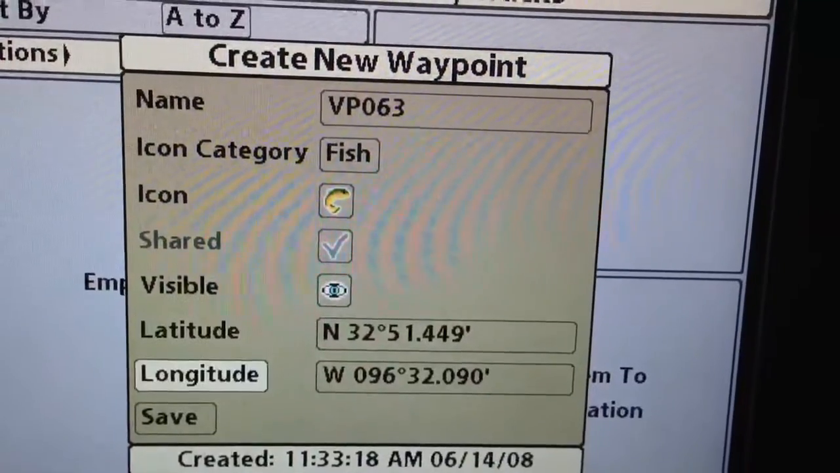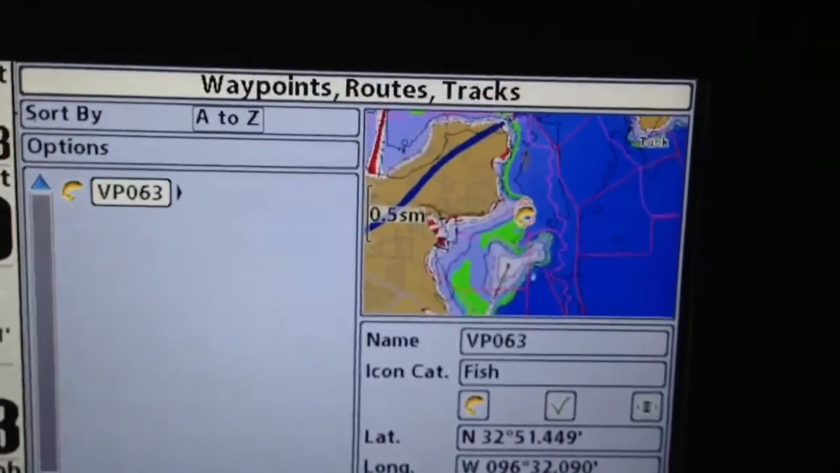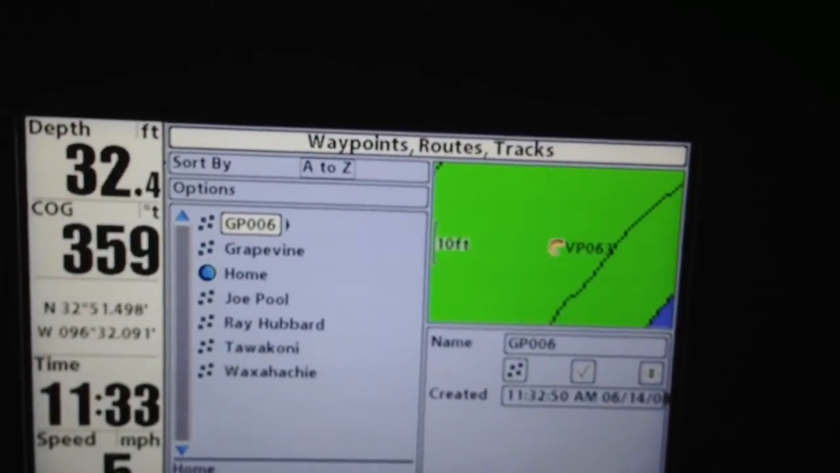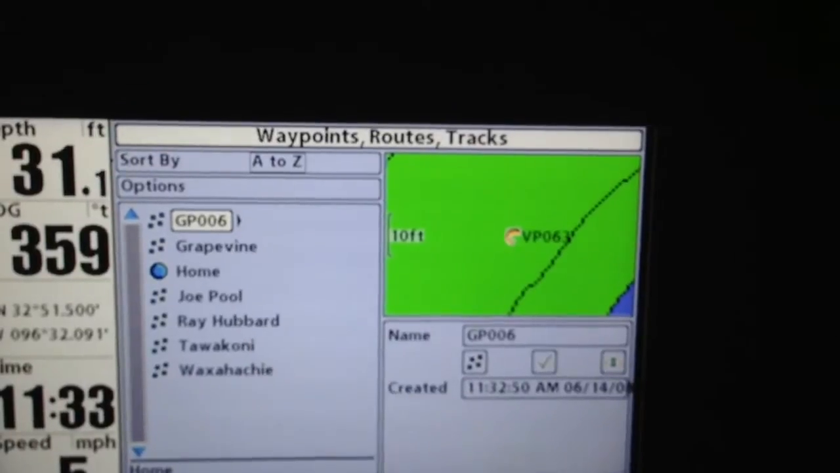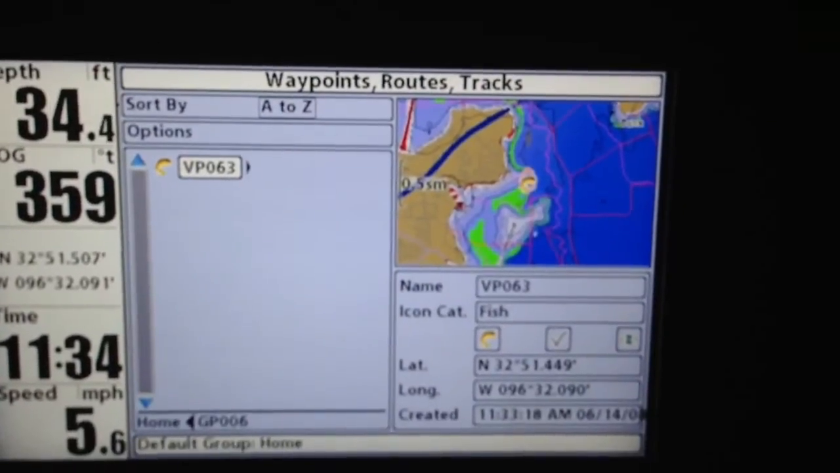Put in its longitude, its latitude, and then I hit save. And then boom, there it is. Although it's on the wrong lake and not what I wanted at all. But there it is. So that would be my Lake Fork. Hit open, and there's my hotspot.